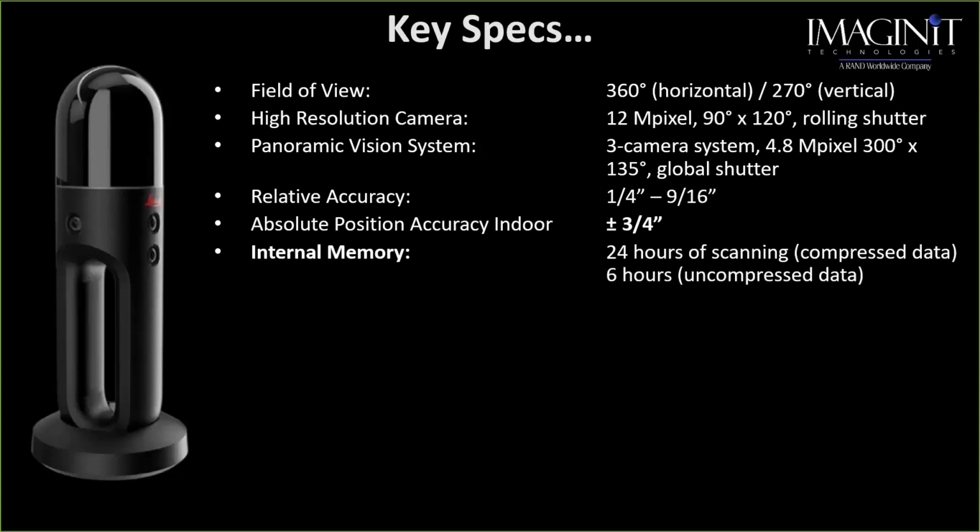Quite honestly, if I'm doing interior spaces, I'm probably going to run that on the compressed data just so I can capture more data quickly. If I'm going outside, I want better photography, so I'm probably going to run that as uncompressed. I don't get as much storage, but I get a little bit better photographs.